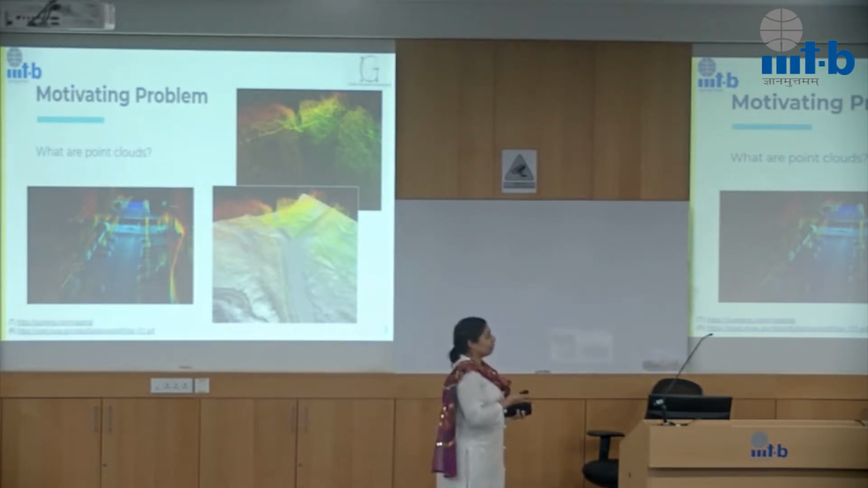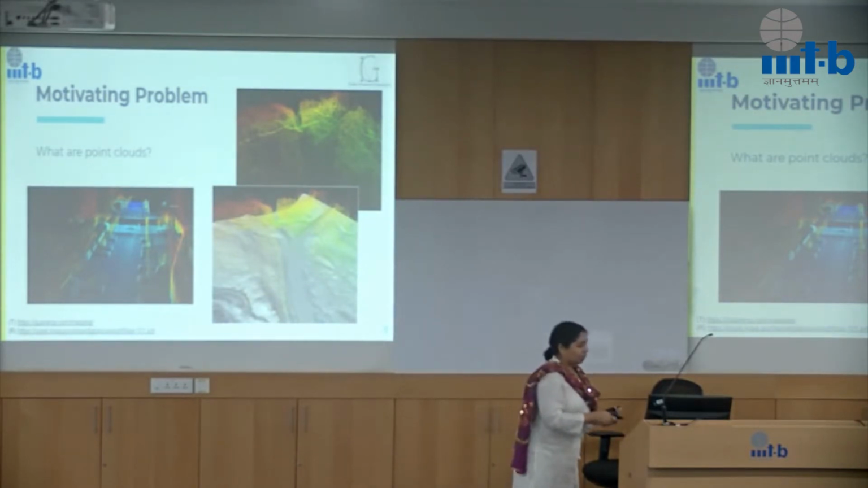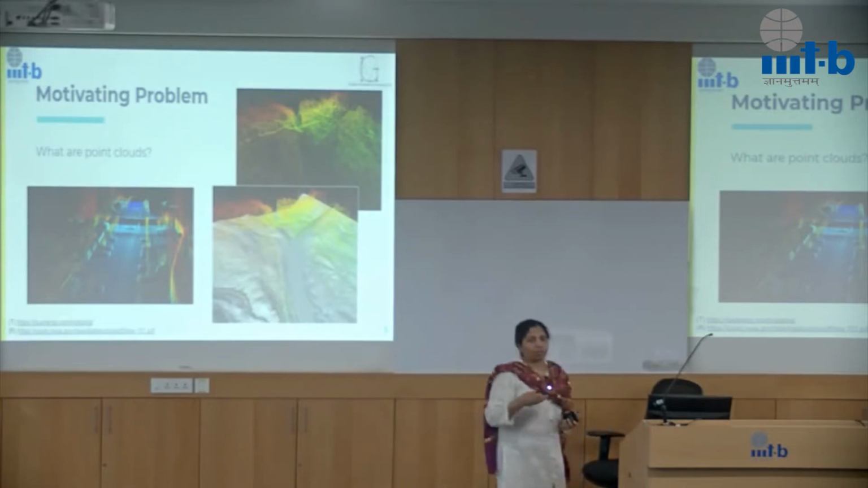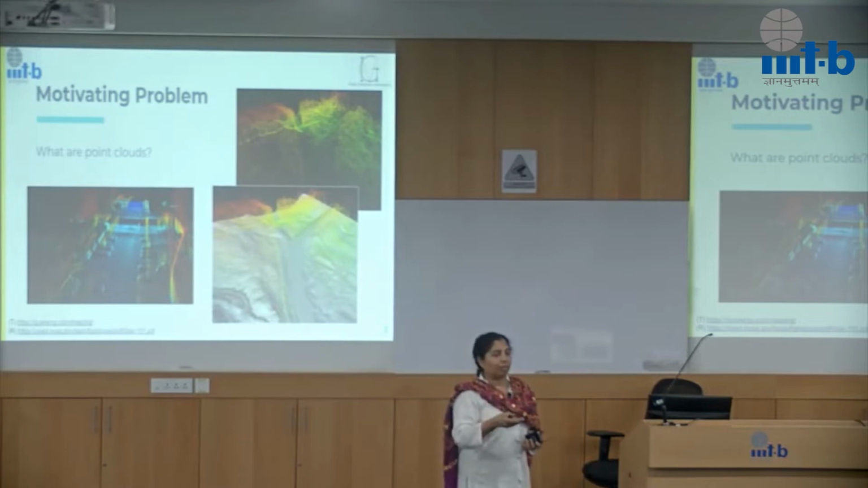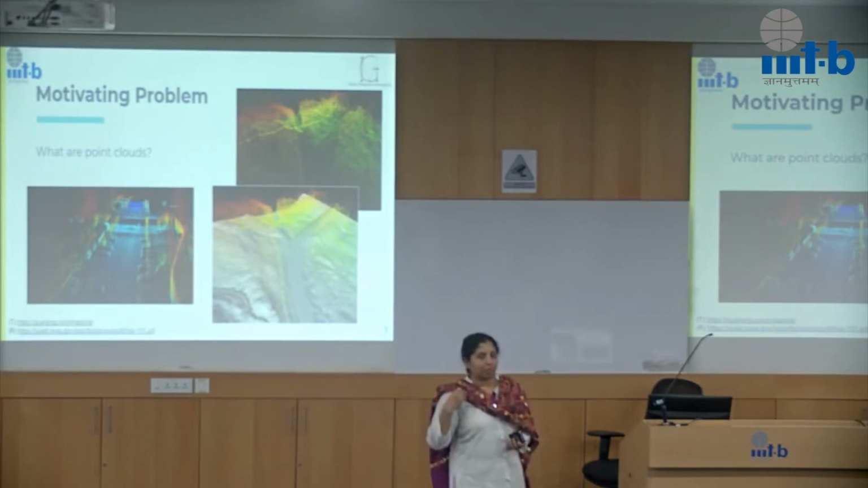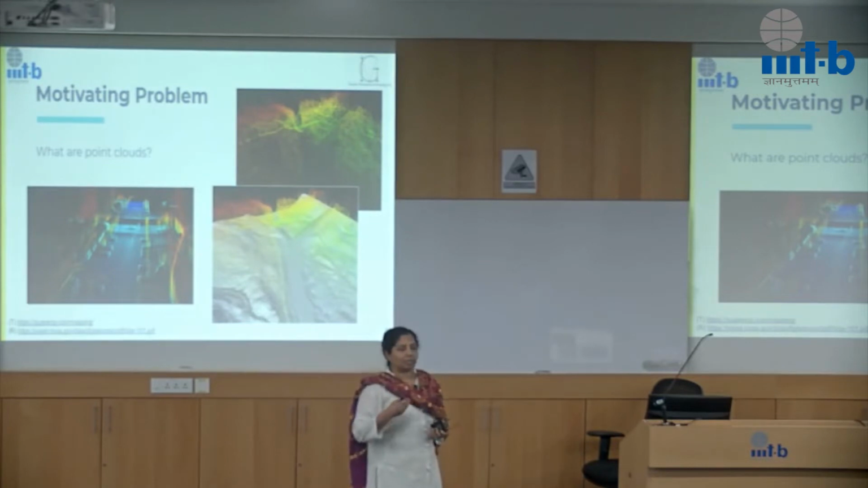This is a set of, say, 1 million or 1 trillion points which describe a certain region, and this is essentially captured when electromagnetic radiation is emitted from the LiDAR instrument and reflected back to the sensor. The time it takes to go and come back is essentially what gives the elevation value.